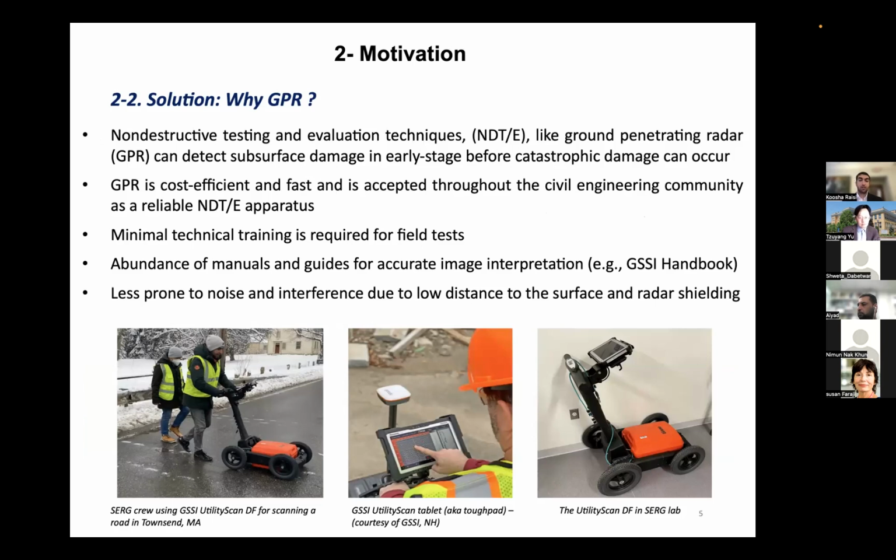The abundance of manuals, journal papers, guides, and handbooks allows us to accurately interpret the images, such as the GSSI company's own handbooks and guides. And the measurements are much less prone to noise and interference because of the low distance between the radar and the surface. And of course, the radar itself has some shielding.